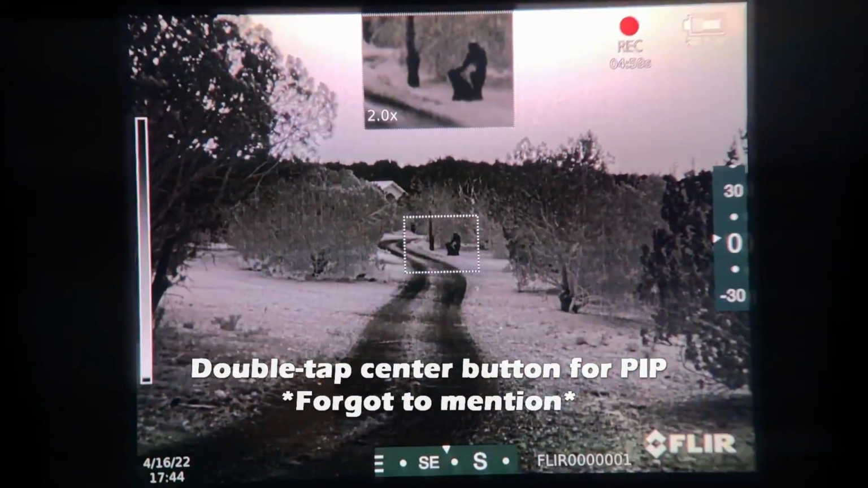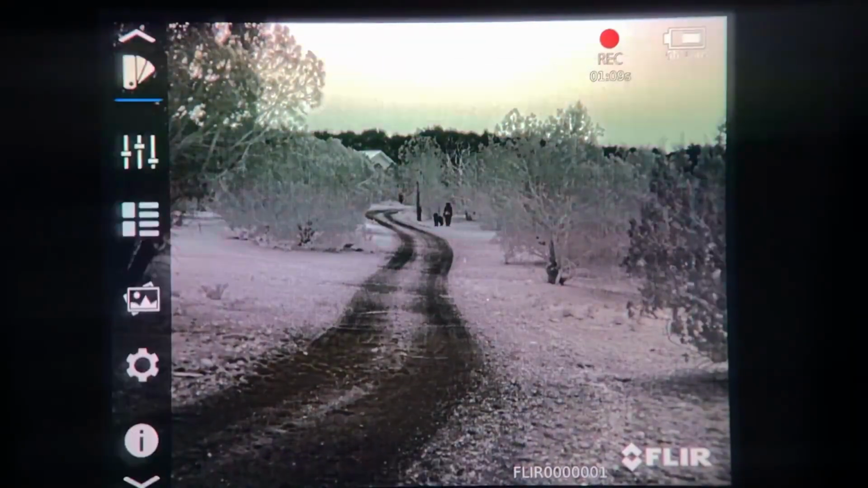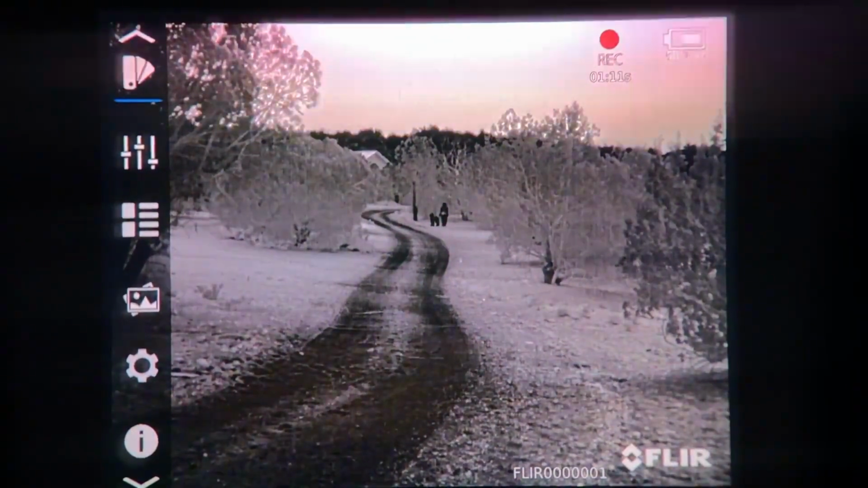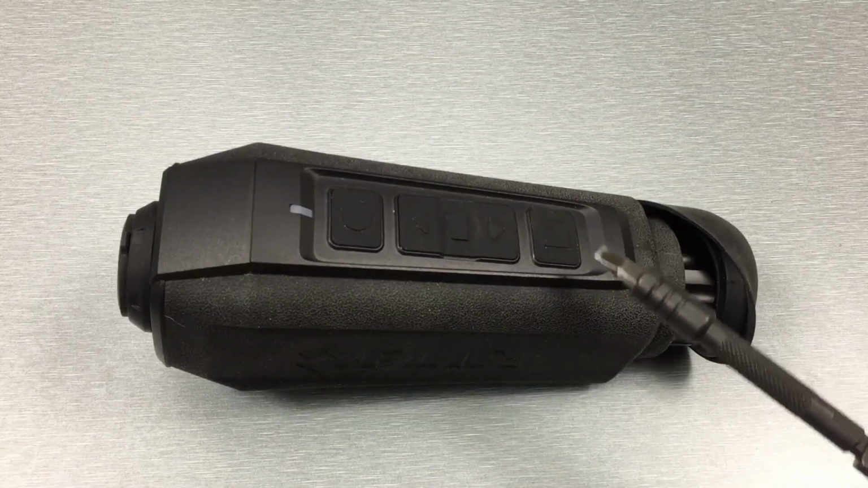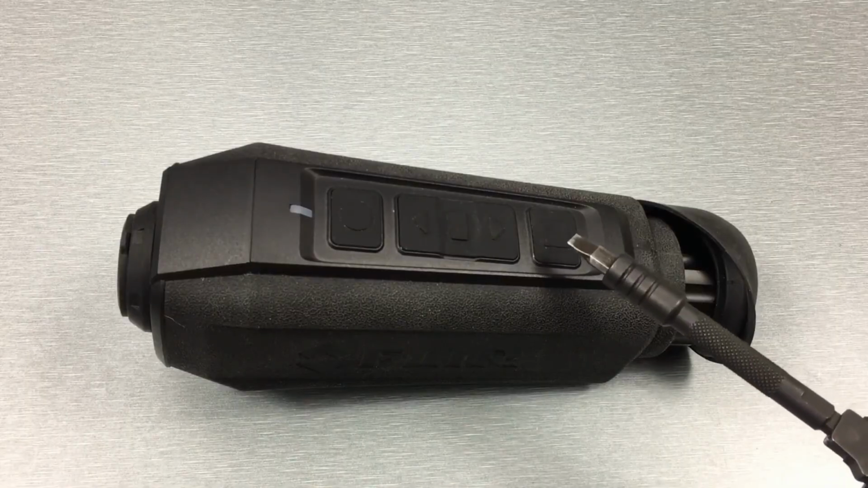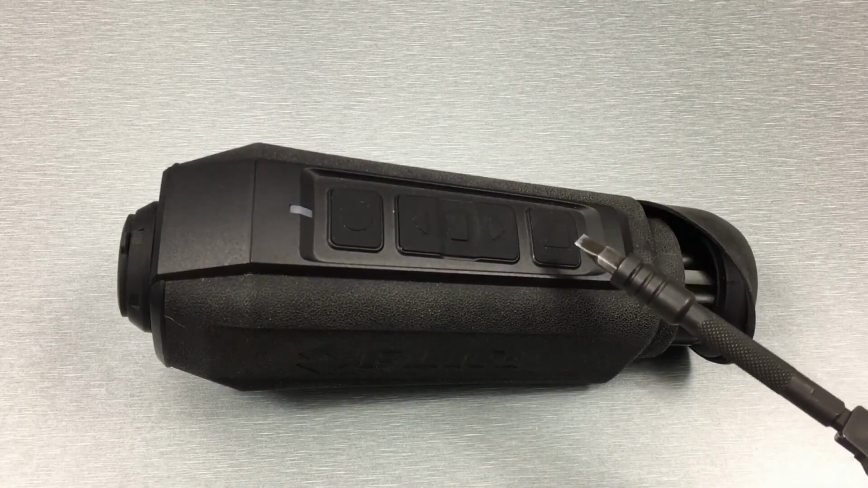Now a long press of the center button is going to get you into the menu, and then you use the up and down arrows to navigate the menu and make your selections with the center button. This rear button right here is how you take photos and videos. And so a single press of it is going to take a photo. Long press is going to turn on video. Another long press is going to turn off the video.